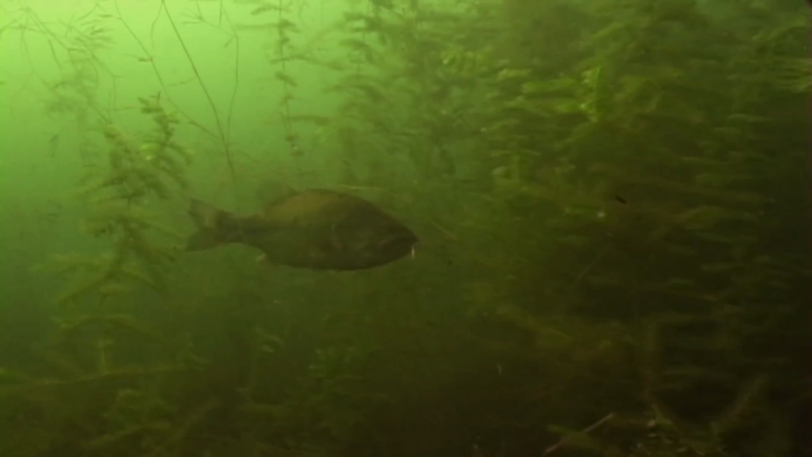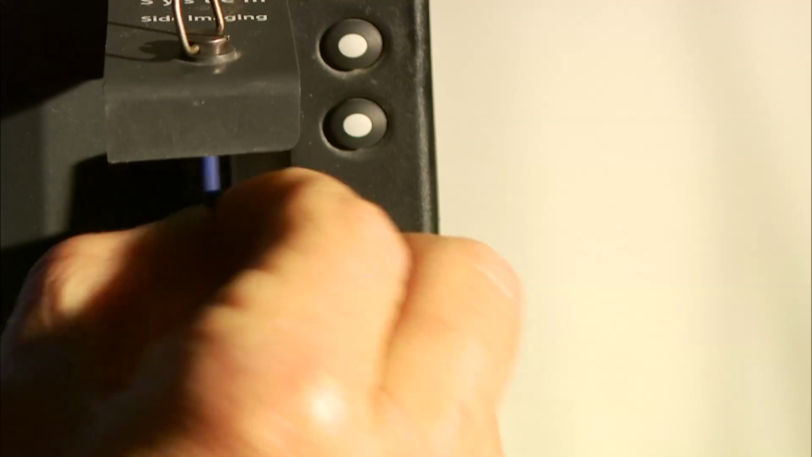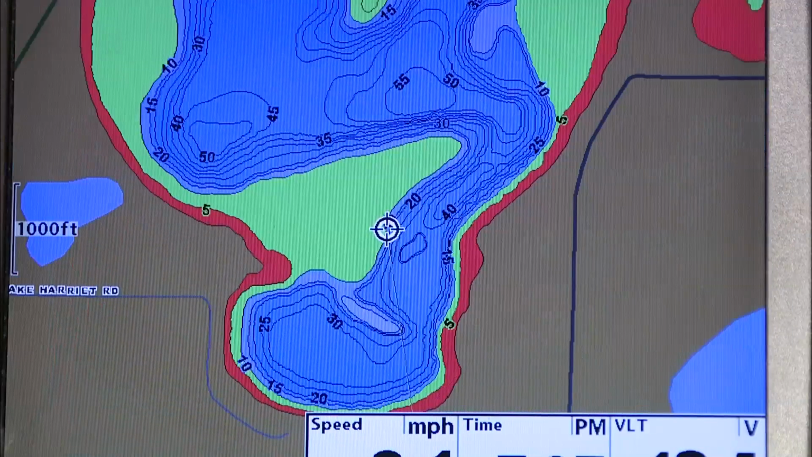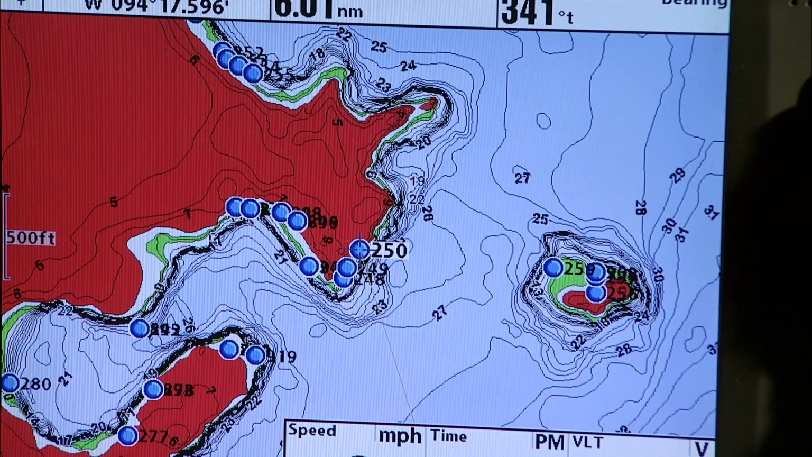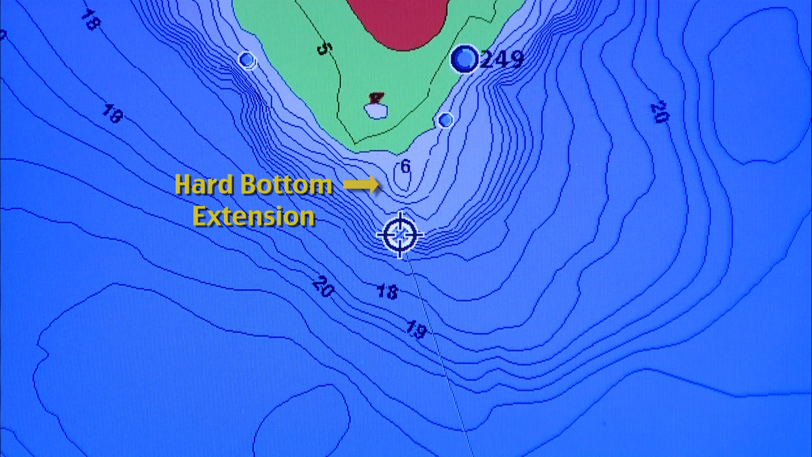In northern natural lakes, bass tend to concentrate on large sunken humps and points. Today, modern GPS units with good mapping chips make it incredibly easy to find high percentage spots, streamlining the on-the-water investigation. On large structures, bass will often gather on very specific areas, like the thickest weeds on sharp edges or inside corners and points. Other prime locations are any isolated rock humps or hard bottom extensions.